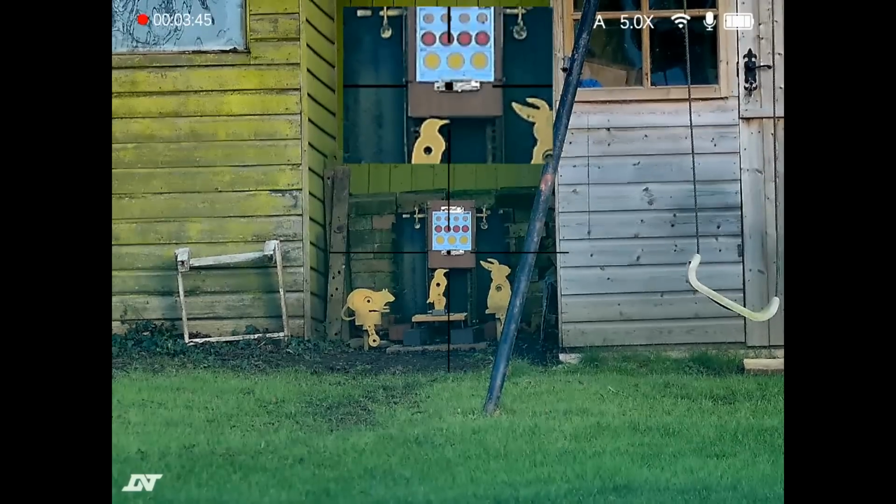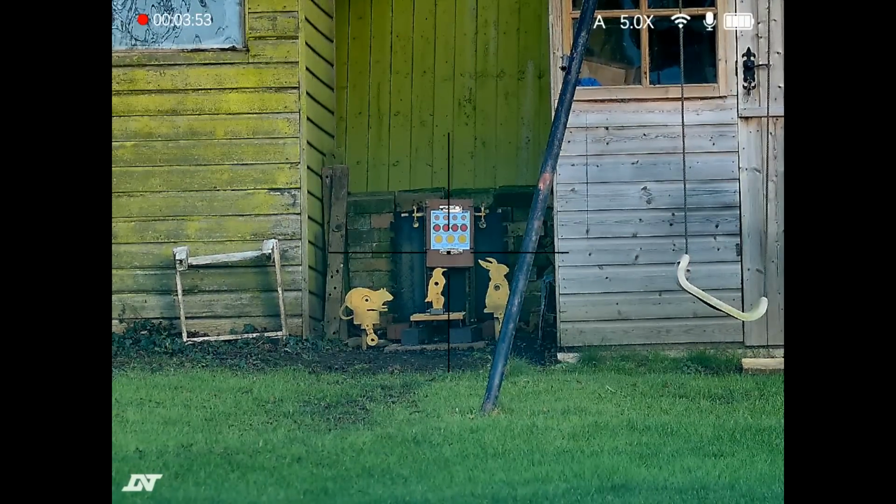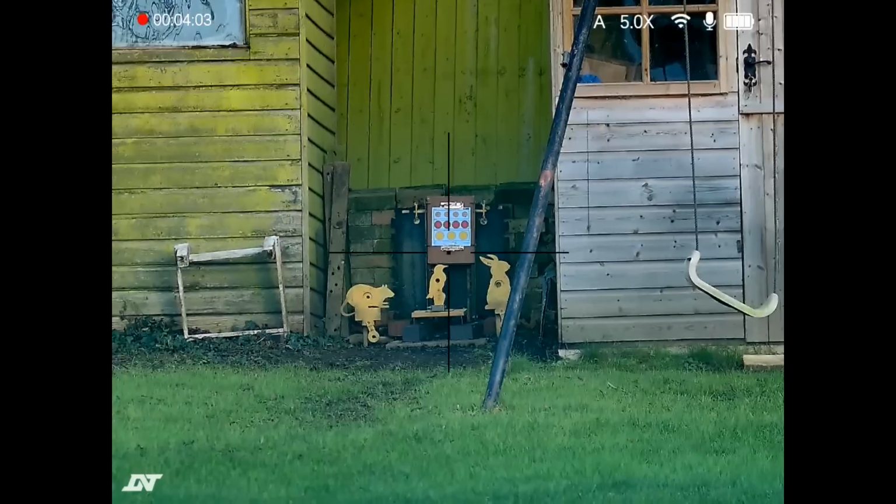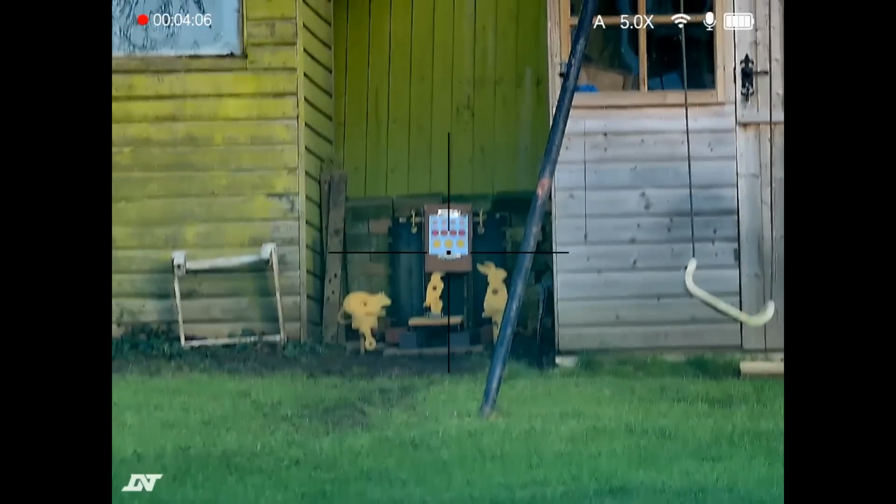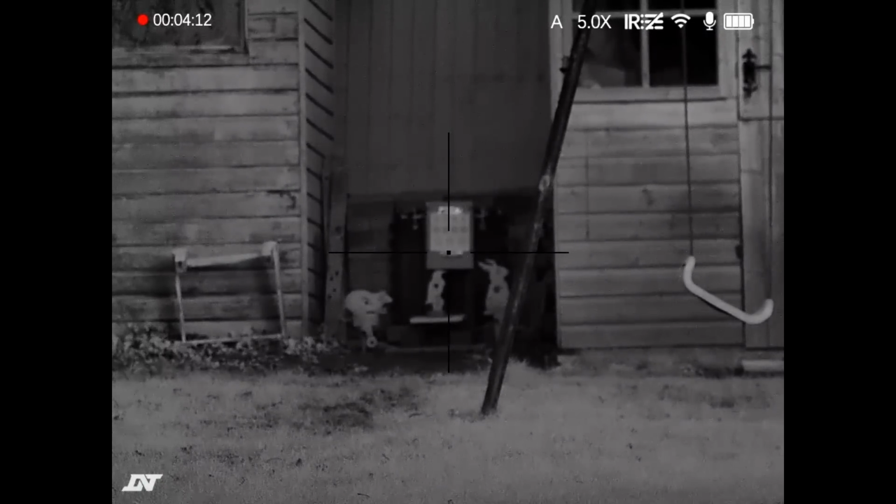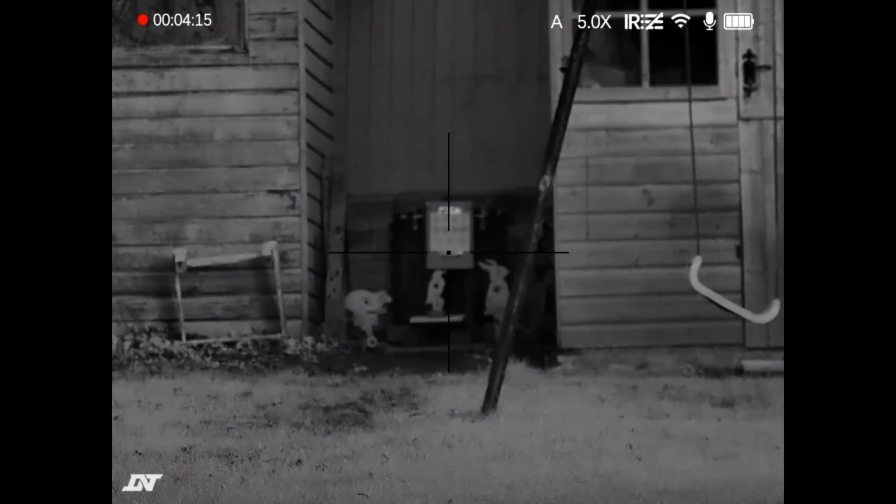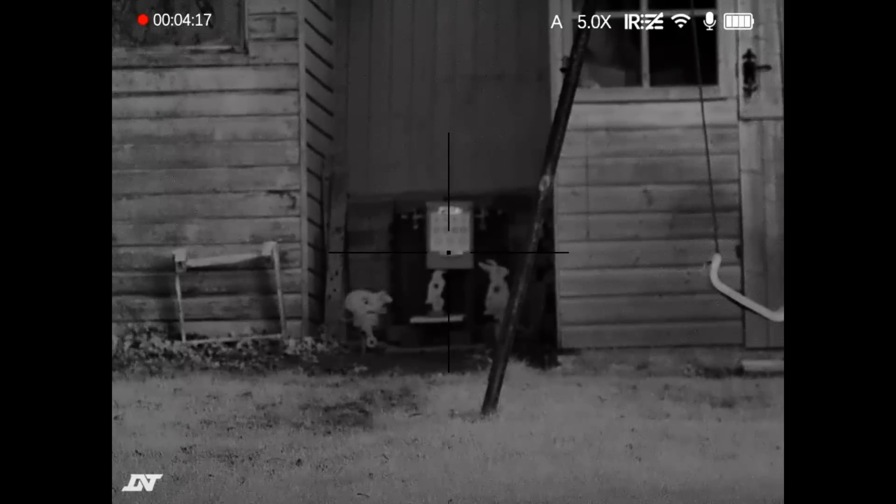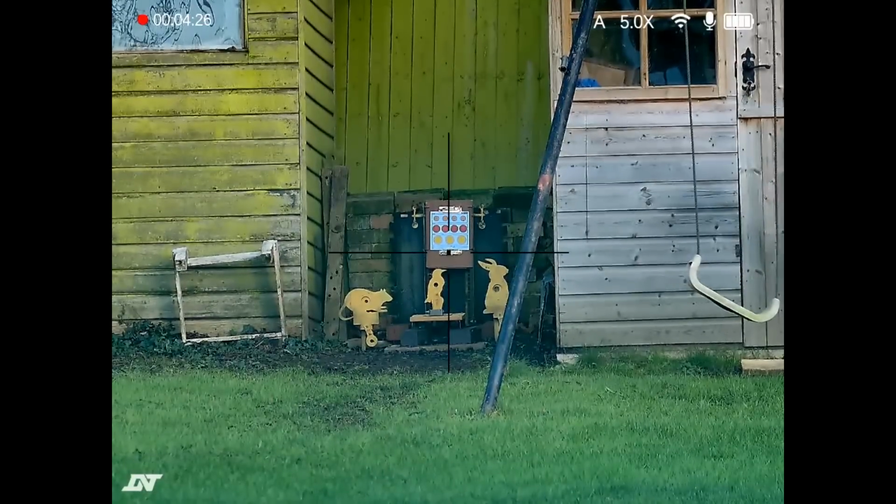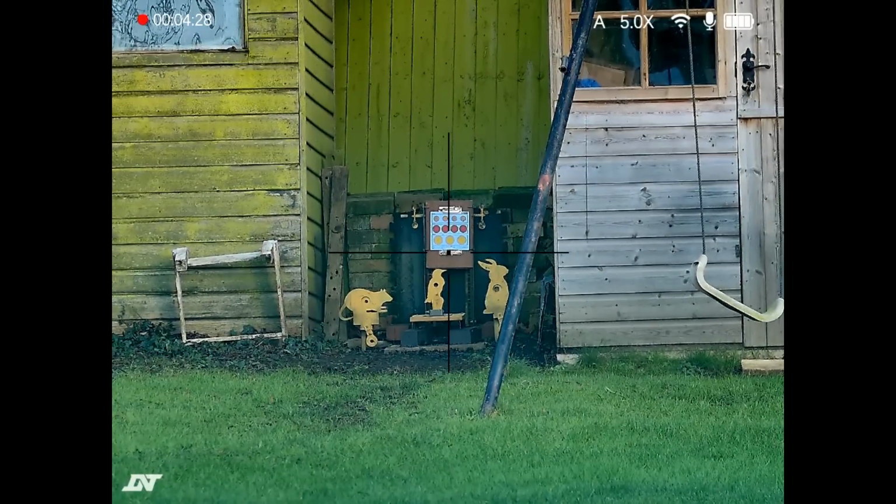So to turn picture in picture off, a short press doesn't do anything on the bottom button in this mode. It will just turn the video on and off with a long press. And then the left hand button, a short press doesn't do anything, but if I give the left hand button a long press, that would take us to night mode, digital night mode. And we'll talk a bit more about digital night mode later, because it'd probably be best to demonstrate that when it's actually dark. So I'm going to give that a long press again, and that'll take us back to day mode.